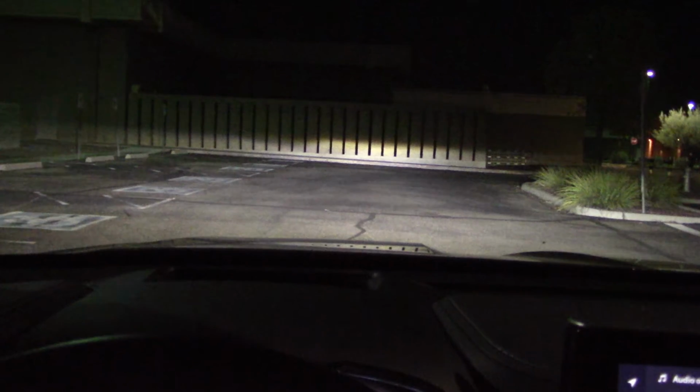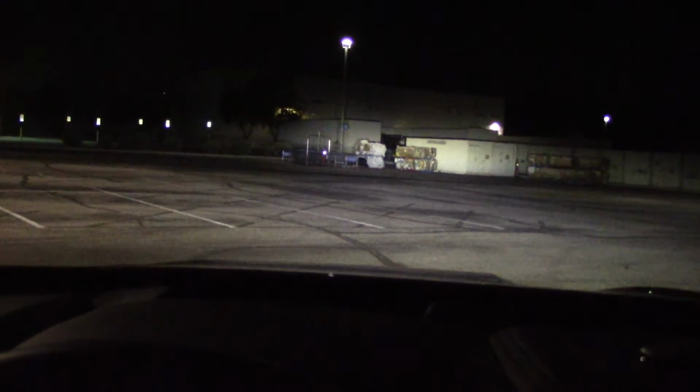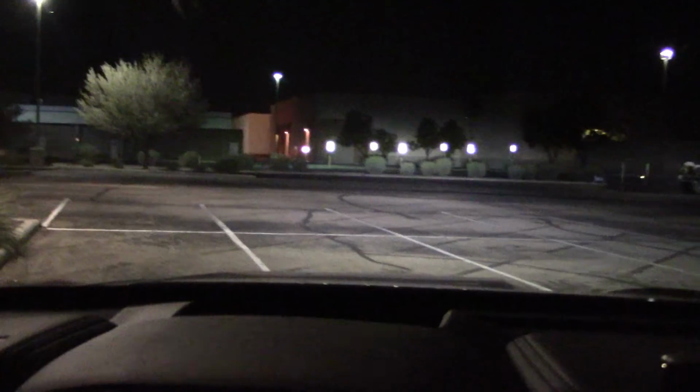Let's check out the headlights. And we're at a wall 33 yards away in low beam. Good wide spread, very bright, decent height. Go to high beam. Looks very promising. Let's do some long distance stuff. Low beam, high beam. Does seem to reach out. That's what we want. Lights up the whole side of the building.